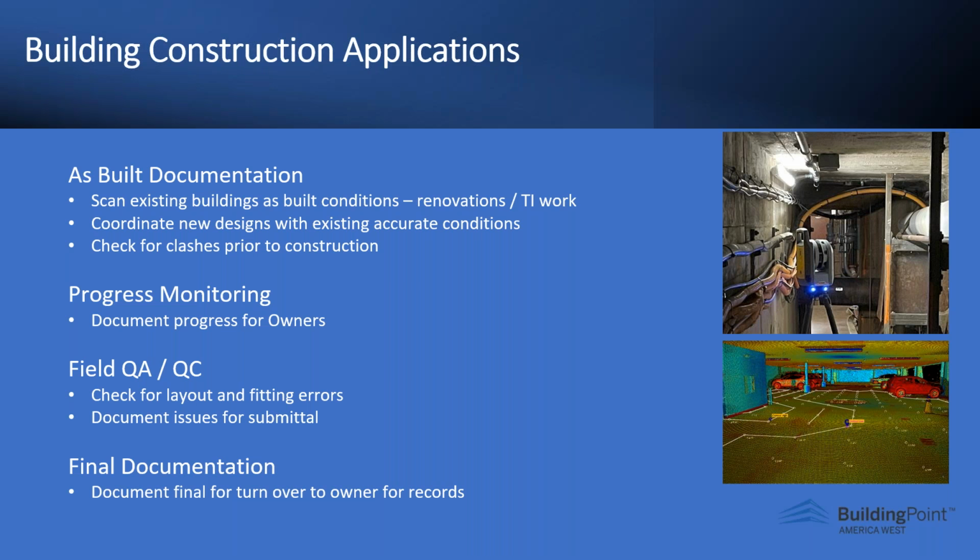So they have the records of what was built exactly as things get covered up. A prime example is we did a hospital and they wanted to capture all the oxygen lines that were buried in the walls as they're coming down. So now we know with millimeter accuracy where those were placed. Next.